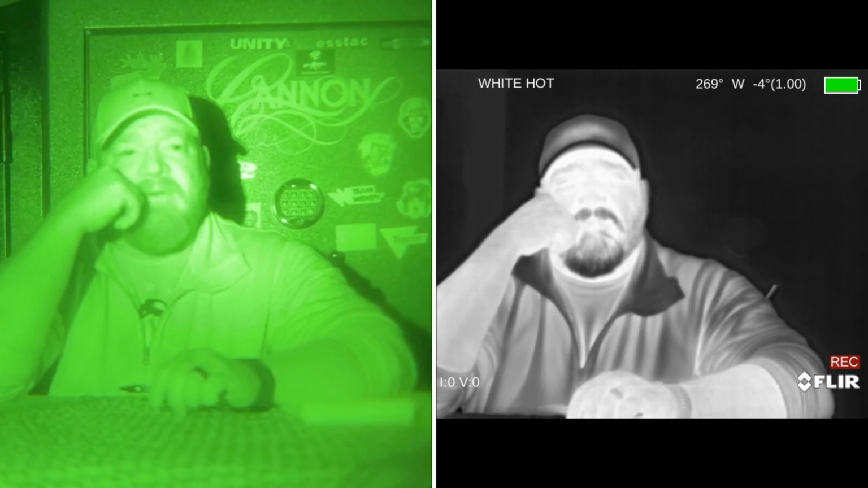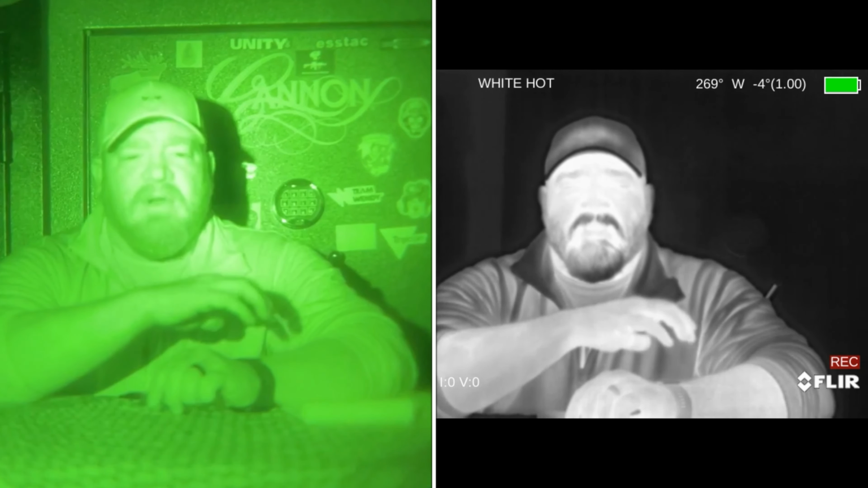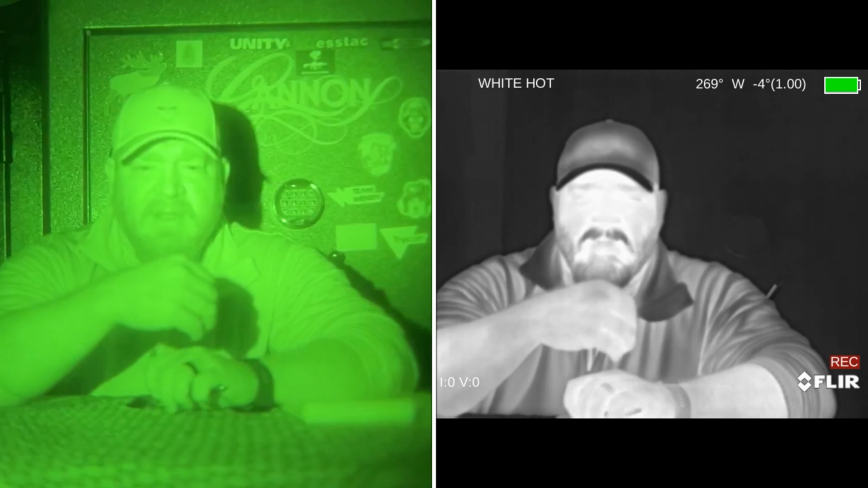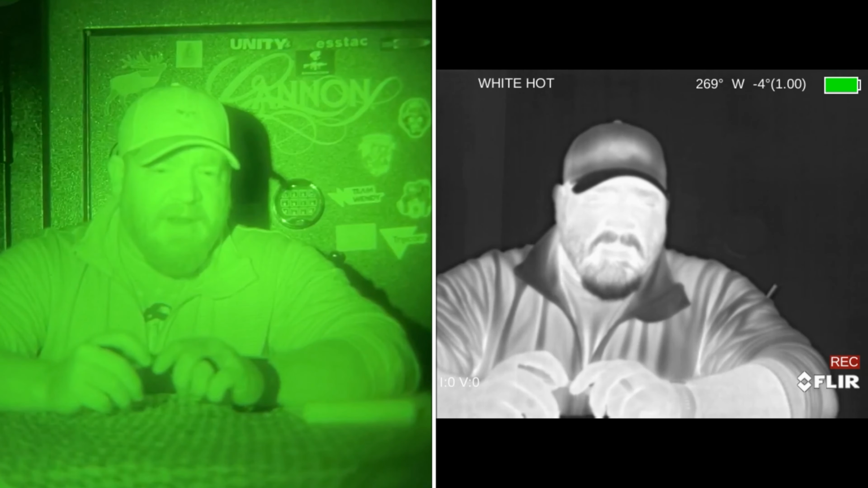So that is very beneficial, especially if it's in the winter time or it's a colder environment out, the dirt is going to be colder, the rocks around you will be colder, and human body heat just stands out amazingly, or animal body heat if that's what you want to use it for.